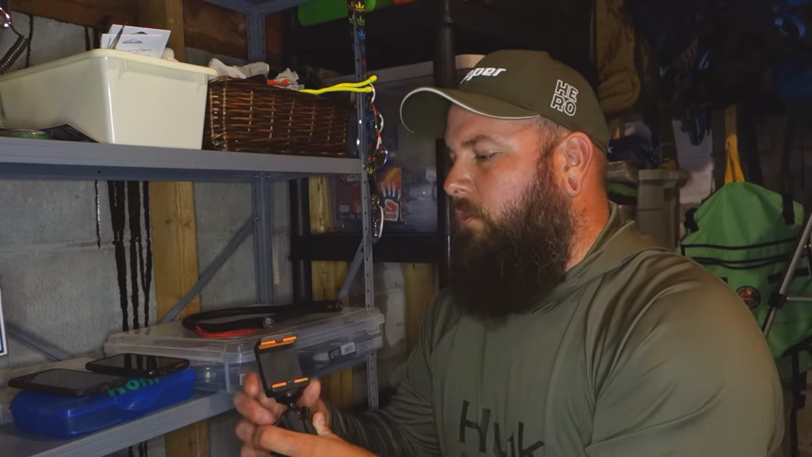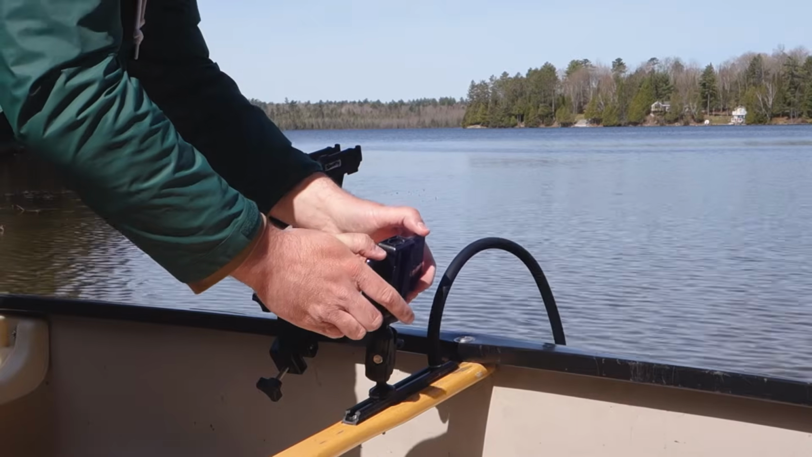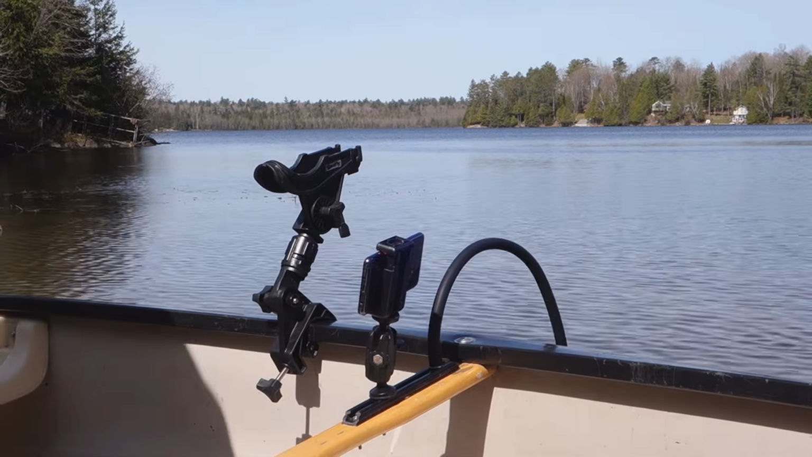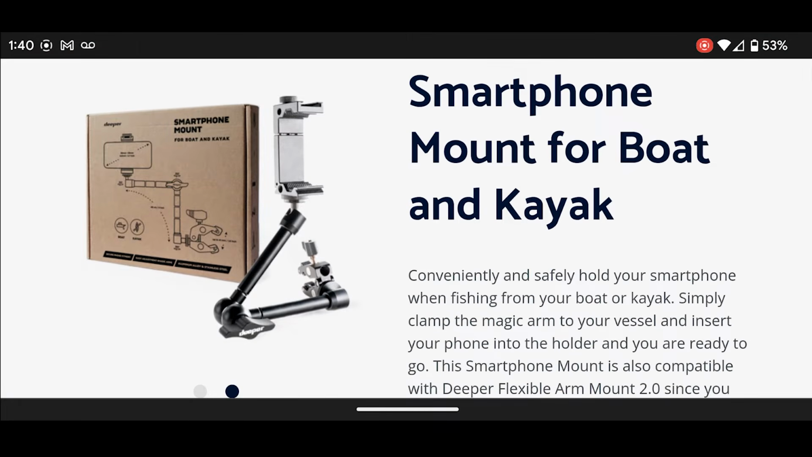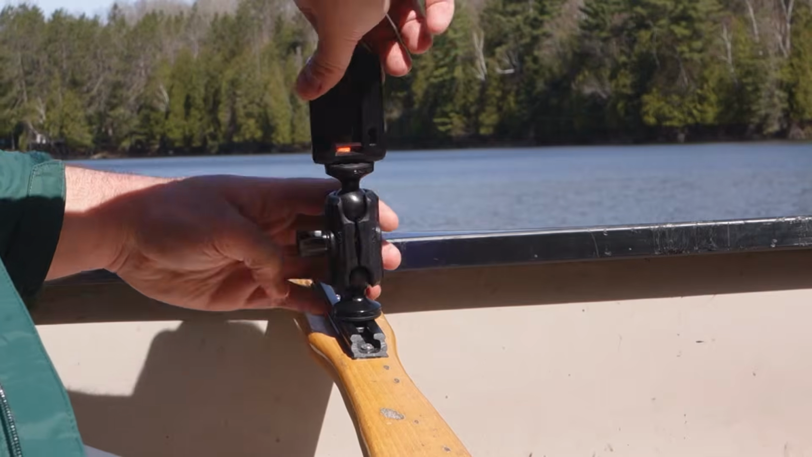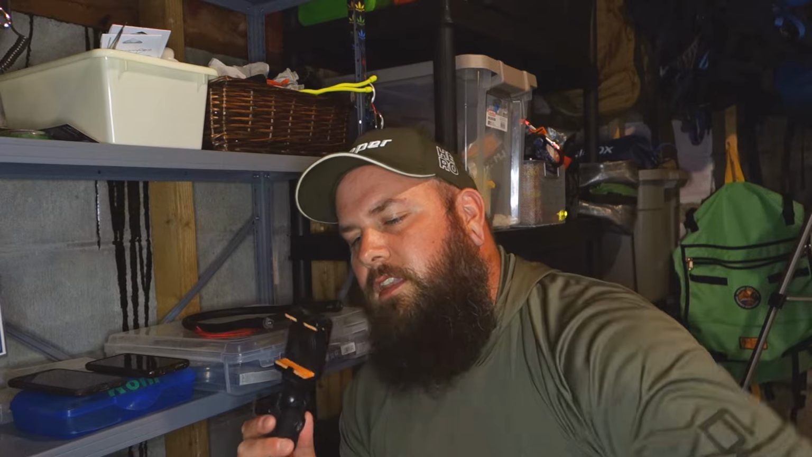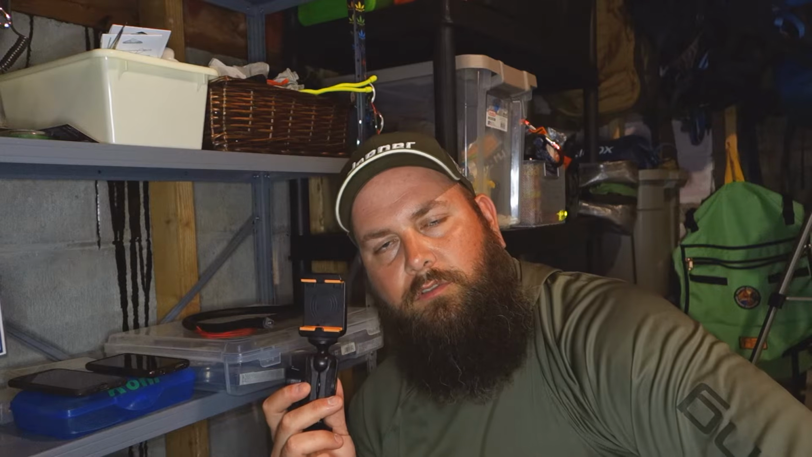I usually mount my phone on one of these standard phone clamp springy thingies. Personally, I've never had a problem with it, but Deeper actually makes an accessory for this now, so I should get my hands on one. But this does the job. It attaches to the gear tracks on the boat. This ball joint just screws onto the phone mount with a 1/4-inch screw at the bottom.